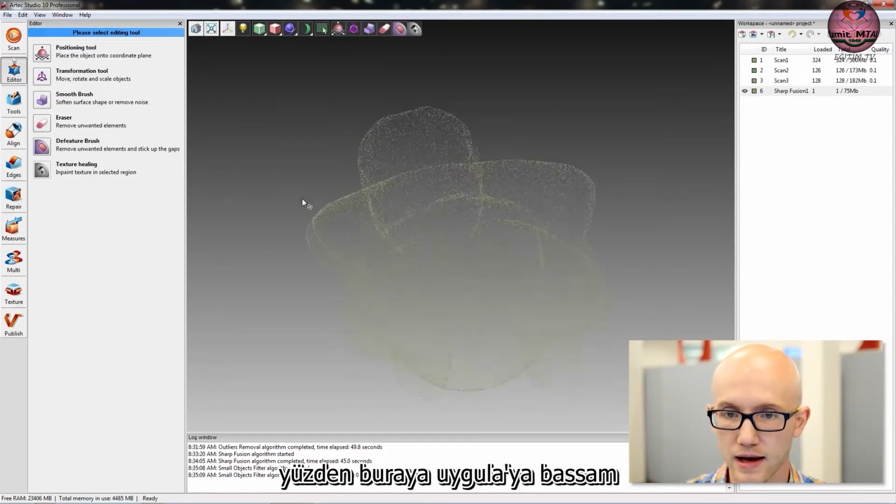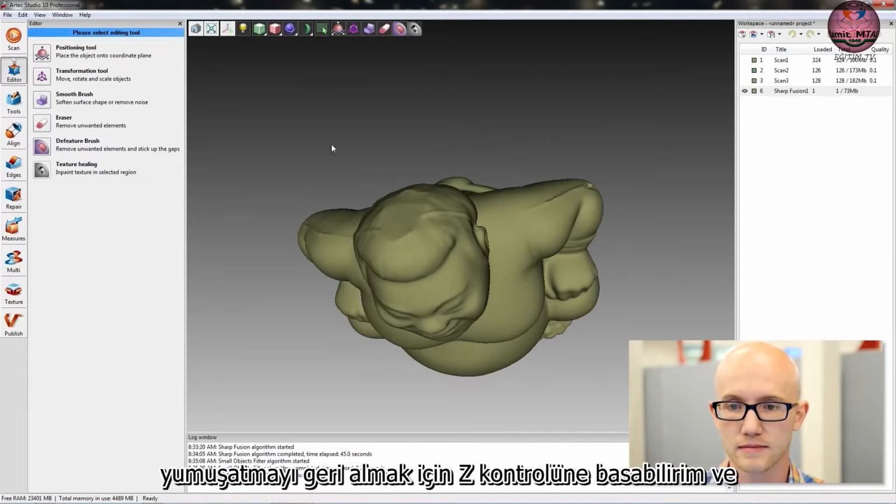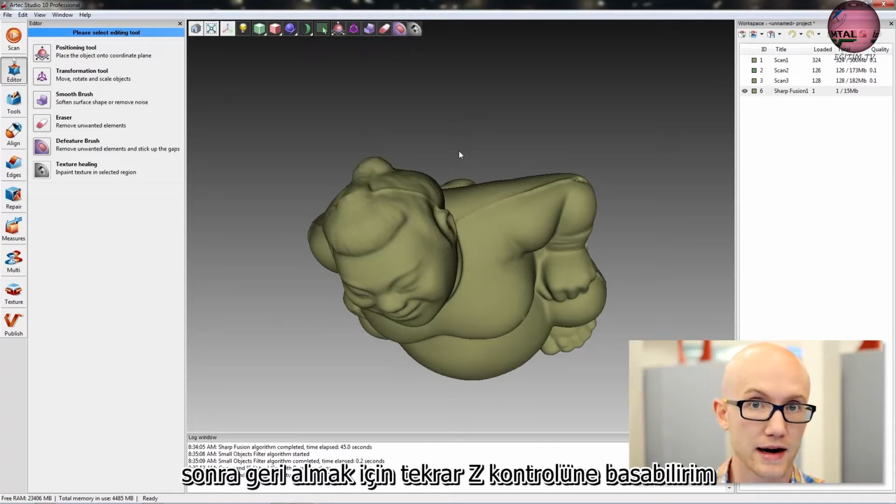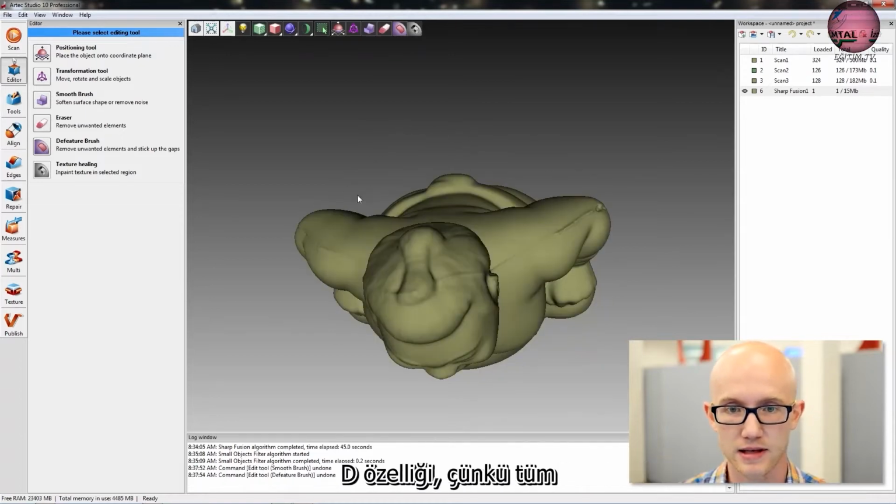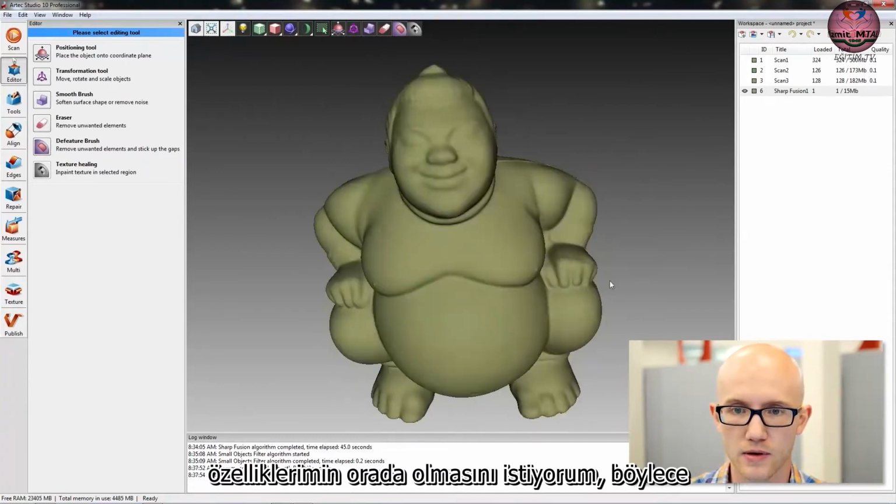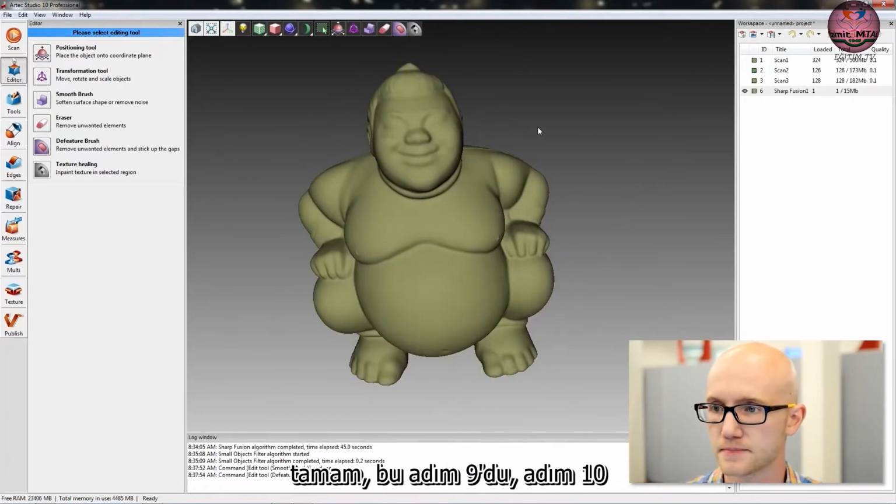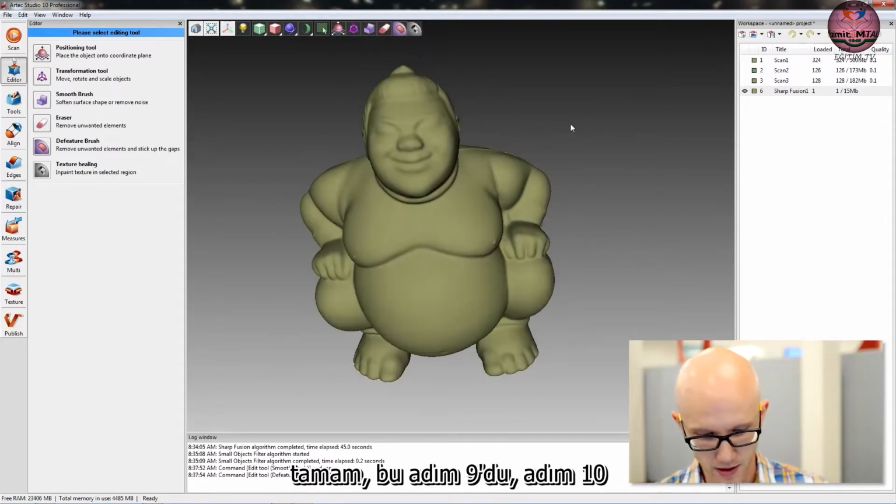So even if I hit apply here and I've put my changes in, I can hit Control Z to undo the smoothing, and then I can hit Control Z again to undo the defeature because I want all of my features there. So you can use your standard undo functions in Artec Studio. Okay, so that was step 9.